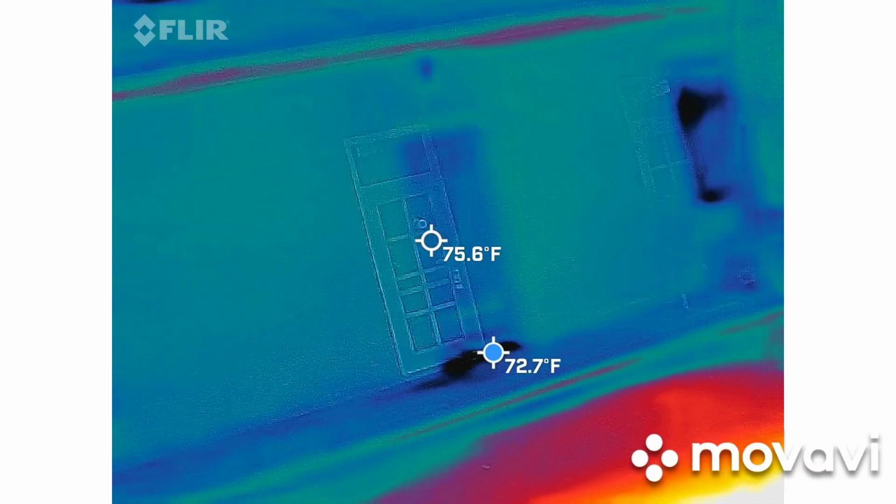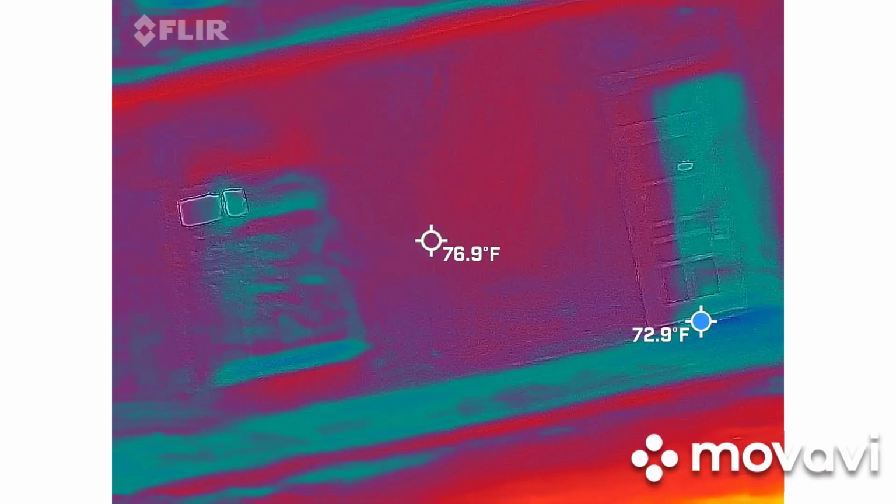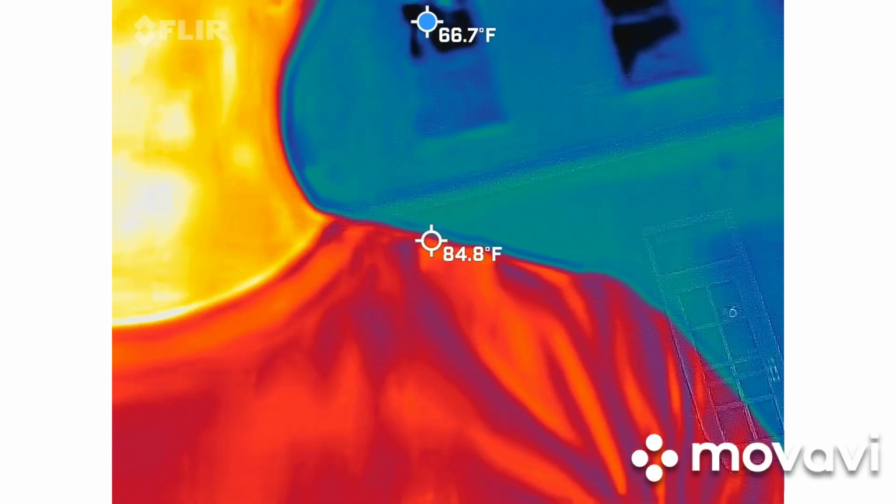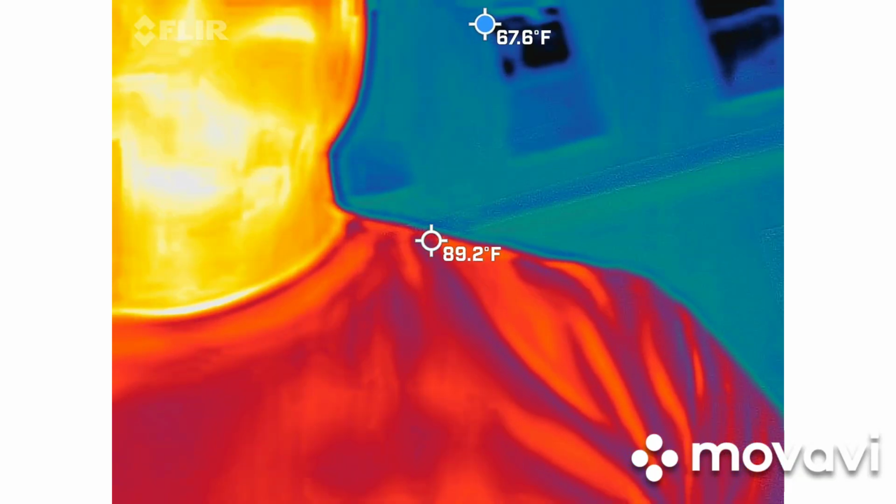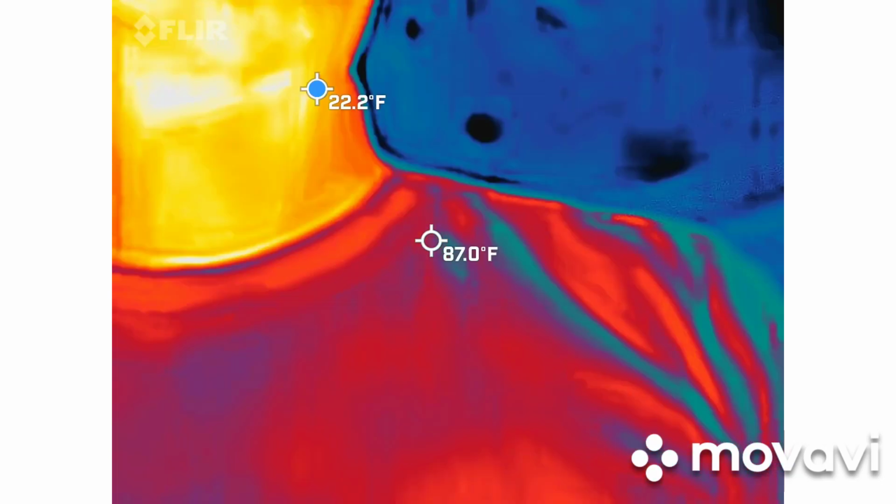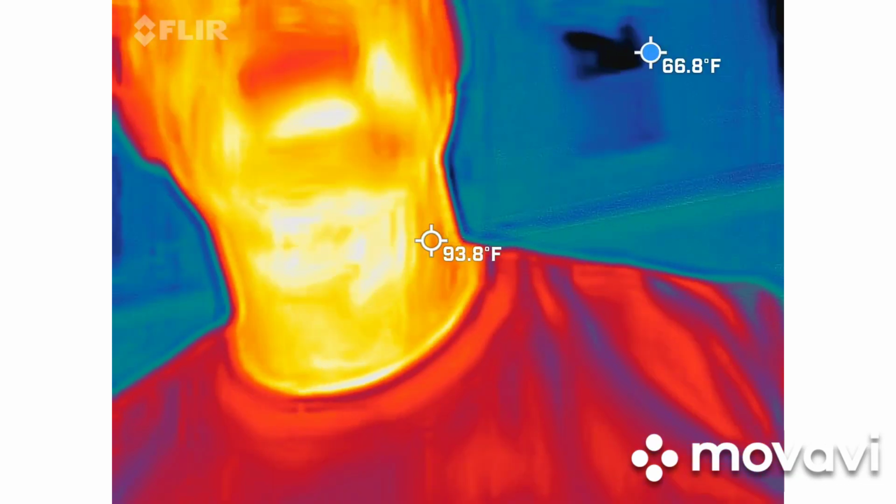So it also kind of gives us an ambient temperature at the same time. But we want the skin tone, obviously we're going to be 97 to 99 degrees. It's about 69 to 71 degrees out here, based on me wearing pants. I don't normally wear pants. I was like, oh, it's going to be under 70. It might be a little chilly. But anyway, we're literally going to be looking for cold spots.